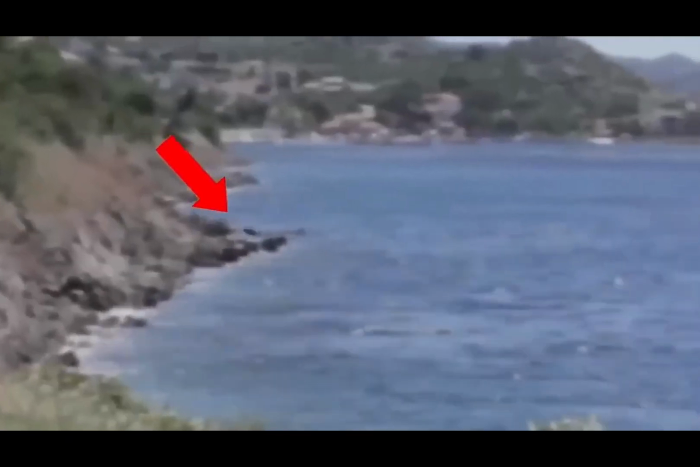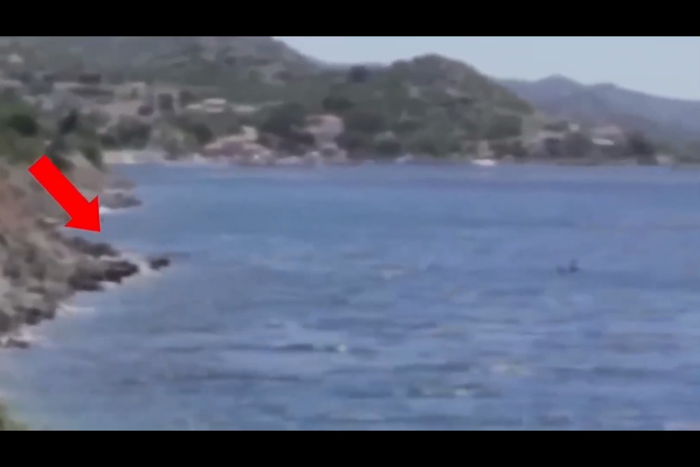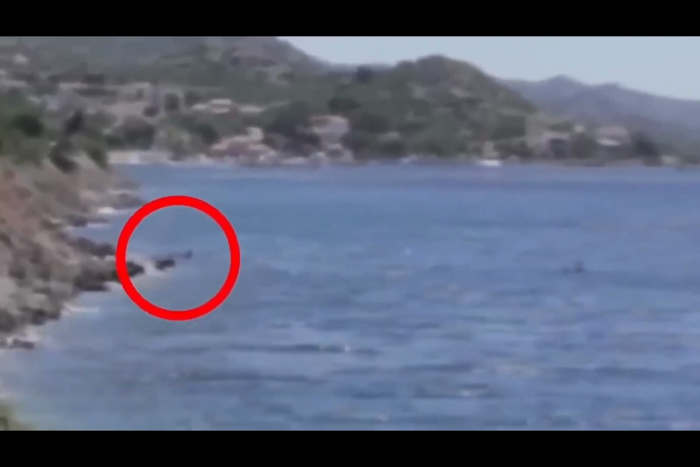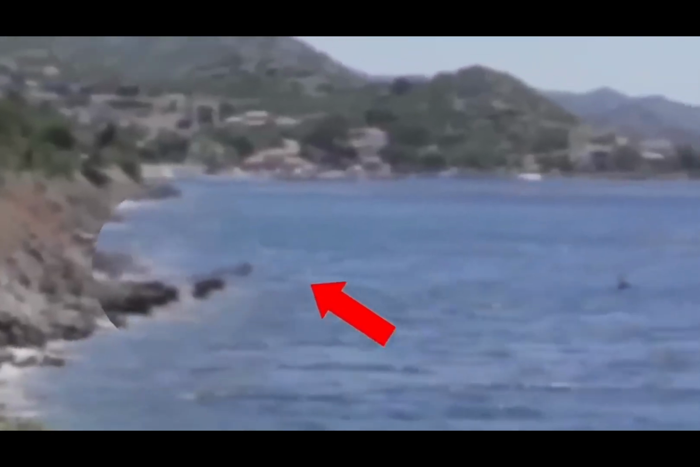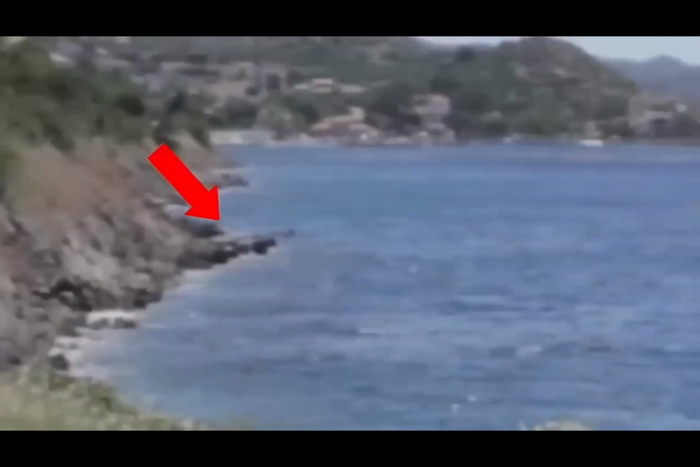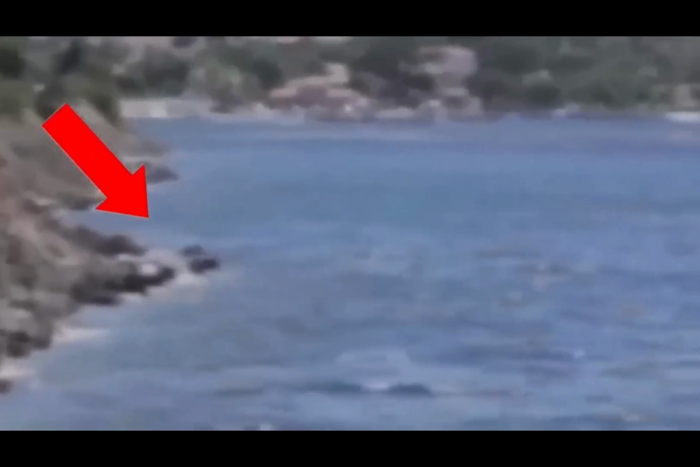At first glance, it appeared to be possibly a bag caught between the rocks. However, the creature suddenly leapt into the water. Since plastic bags couldn't jump that high the last time I checked, we can be confident that it wasn't just a bag. According to the man who captured the video, it was definitely a mermaid.